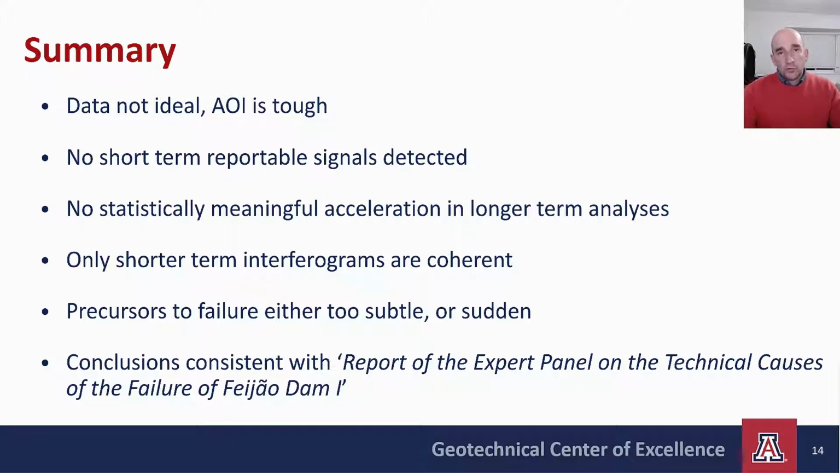There was nothing reportable that was statistically more significant than many other areas, either in short-term rapid reports or in deeper time series analyses. Only the shorter term interferograms had any value. Ideally, what we need here for subtle displacement is longer term interferograms, but still coherent interferograms. With more time, you usually get more displacement, so a better signal to noise.